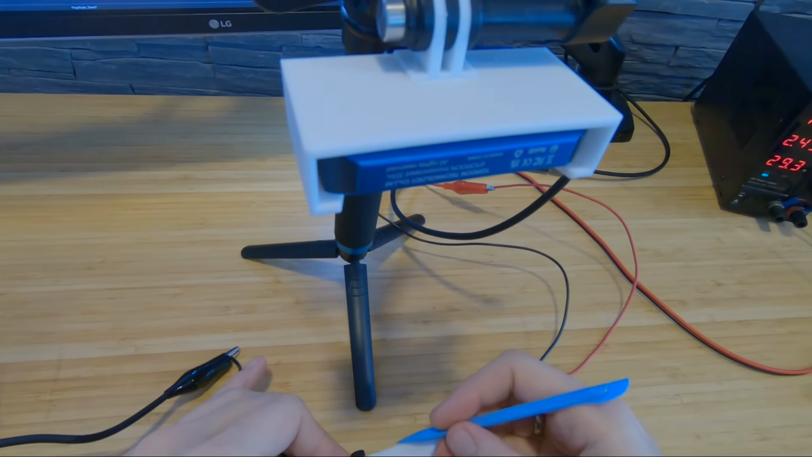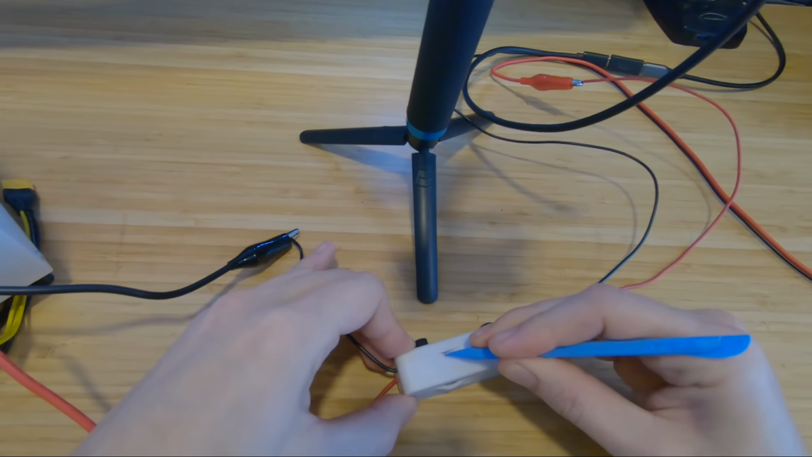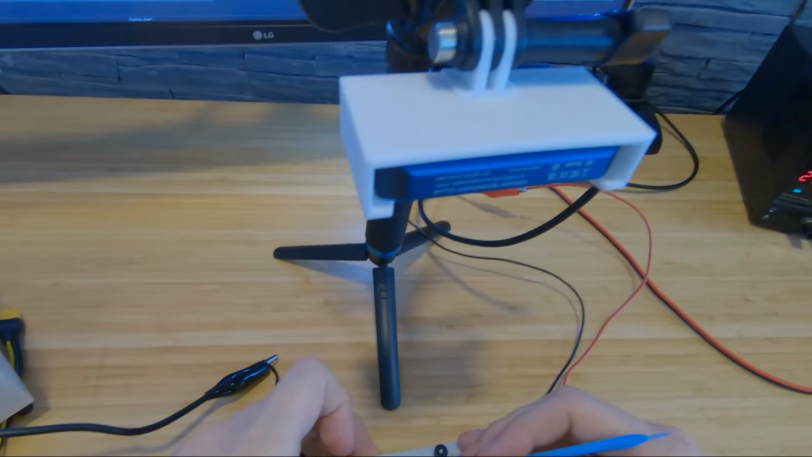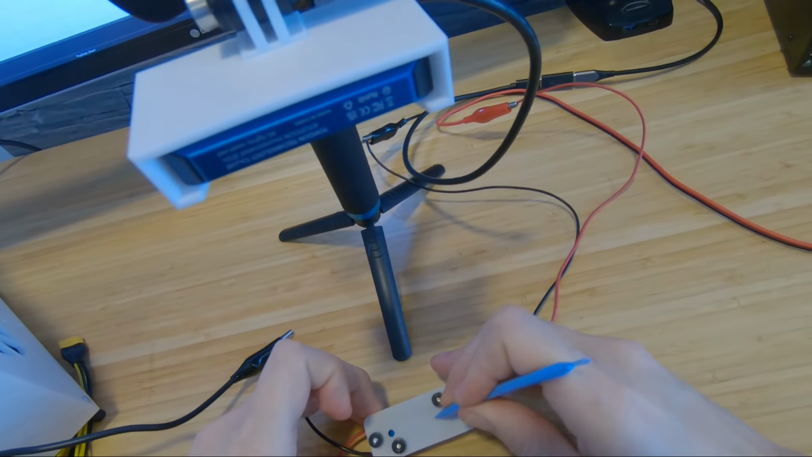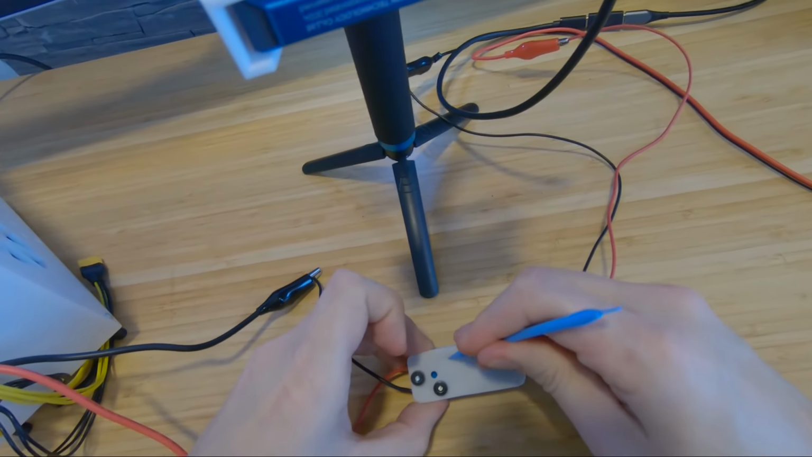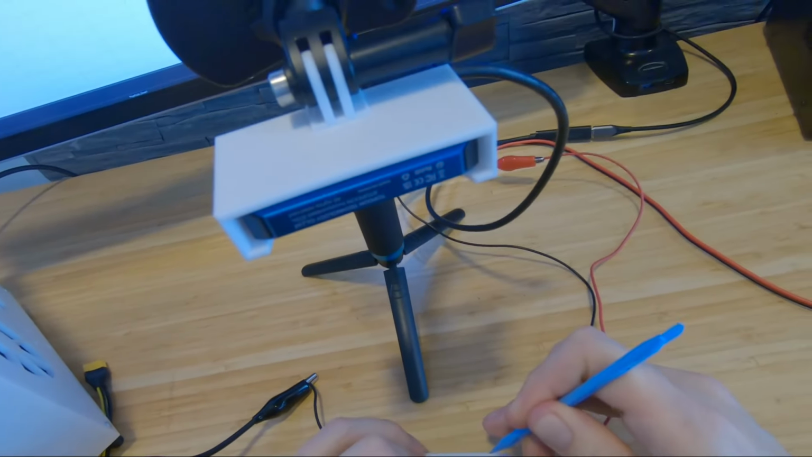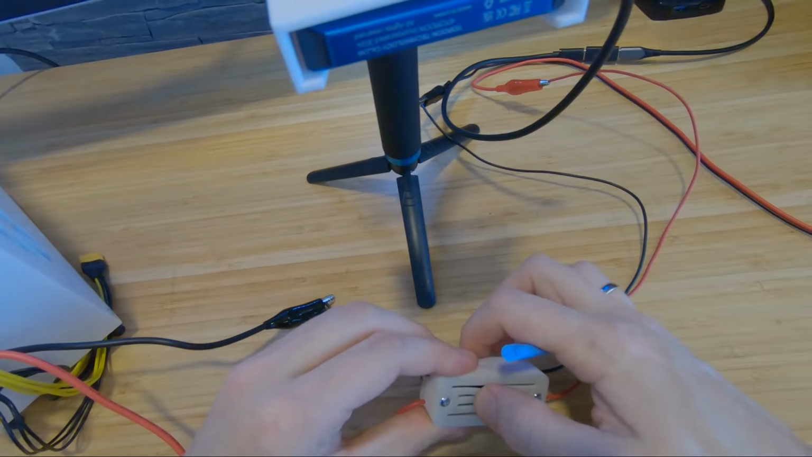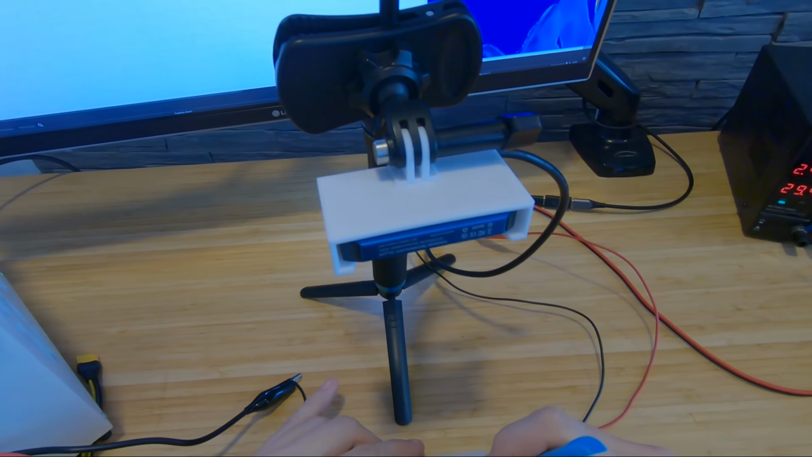Other side, oh yeah. And the bottom, somewhere around here, the bottom is soft. Yeah, PLA is saved up. Now let's test PETG